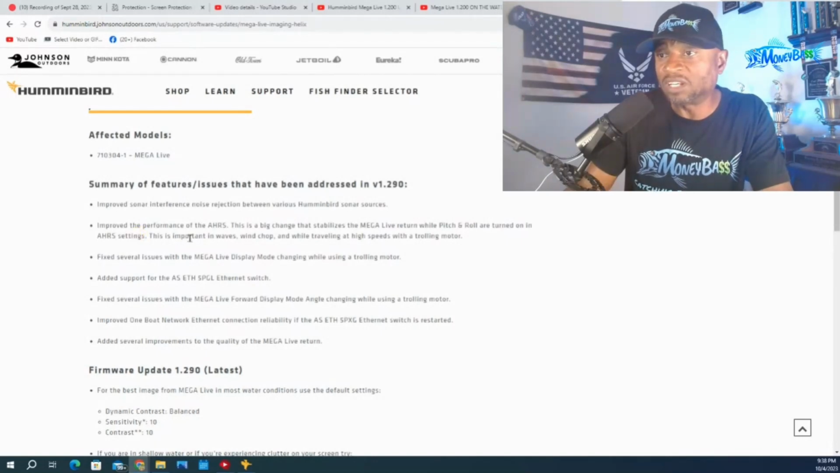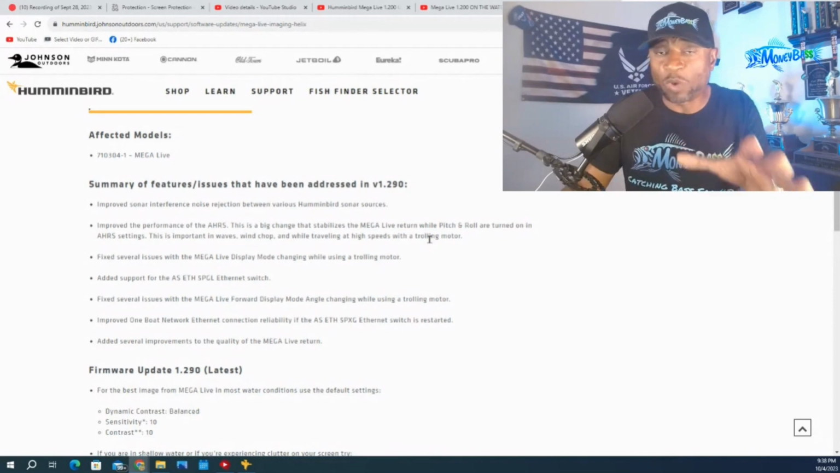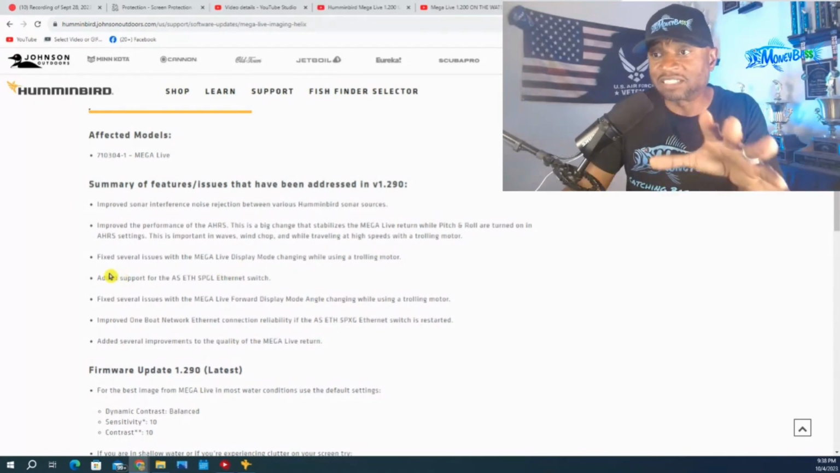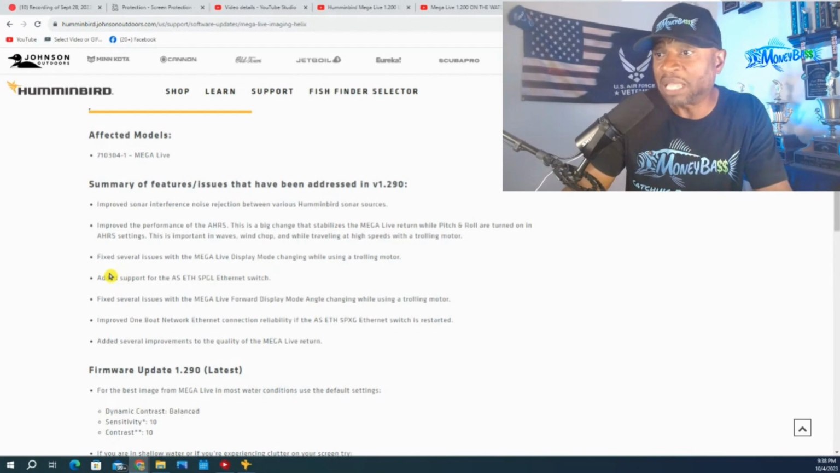Improved performance of the AHRS. This is a big change that stabilizes the Mega Live return while pitch and roll are turned on in AHRS settings. This is important in waves, wind chop, and while traveling at high speeds with the trolling motor. All right, sounds like a good one right there too, guys. Fixed several issues with the Mega Live display mode changing while using a trolling motor.